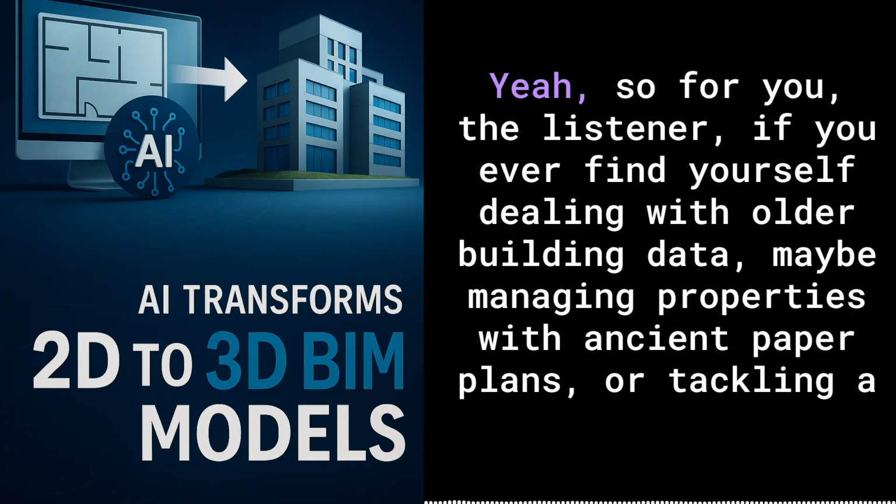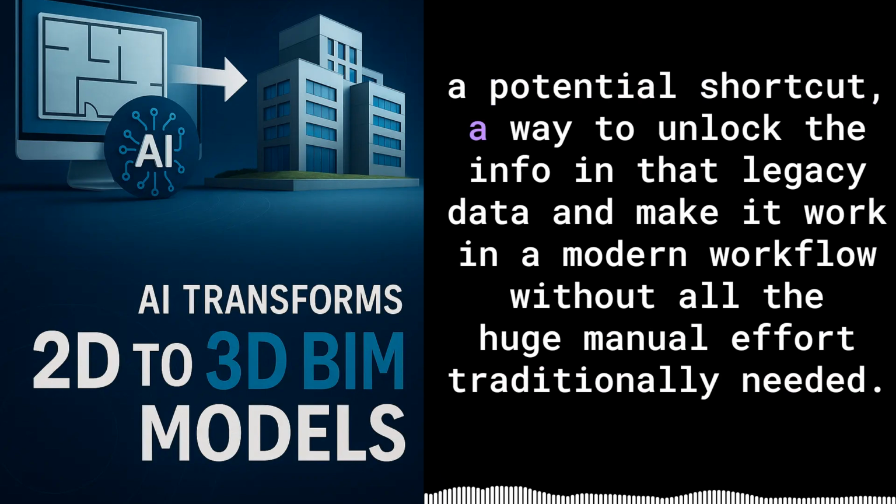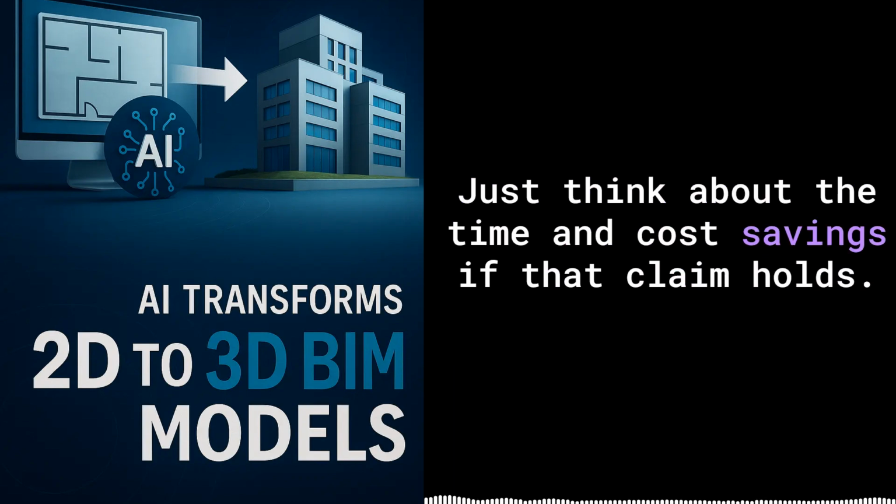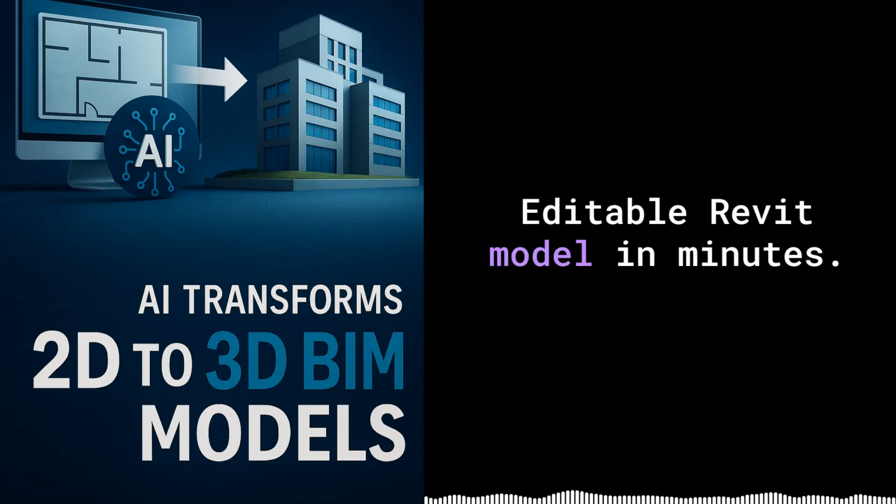Huge. Yeah. So for you, the listener, if you ever find yourself dealing with older building data, maybe managing properties with ancient paper plans, or tackling a tricky renovation of an old building, or even just trying to get archives of old projects into your current BIM setup, this service, BIMify, represents a potential shortcut, a way to unlock the info in that legacy data and make it work in a modern workflow without all the huge manual effort traditionally needed. Just think about the time and cost savings if that claim holds, turning 6 floor plans into an editable Revit model in minutes.